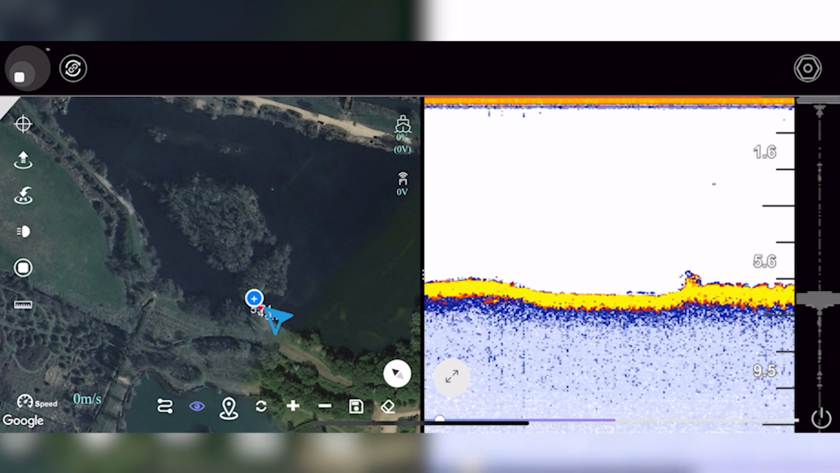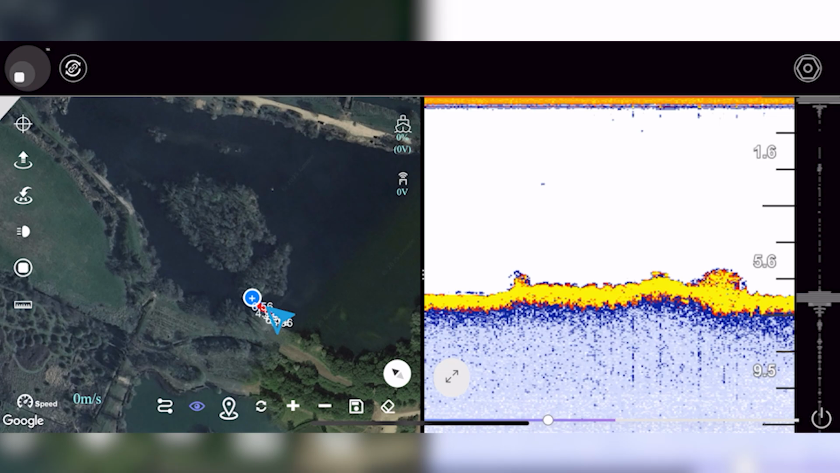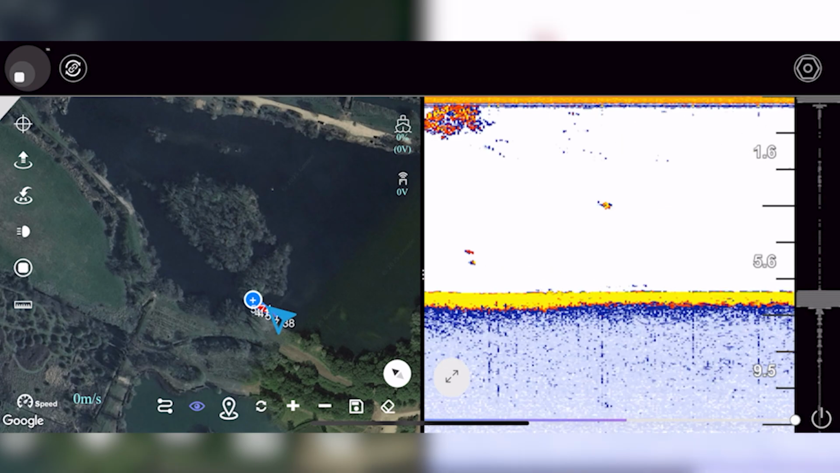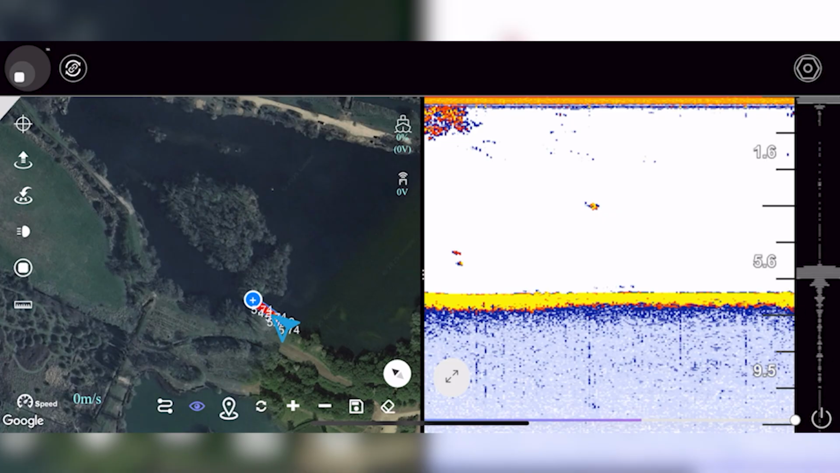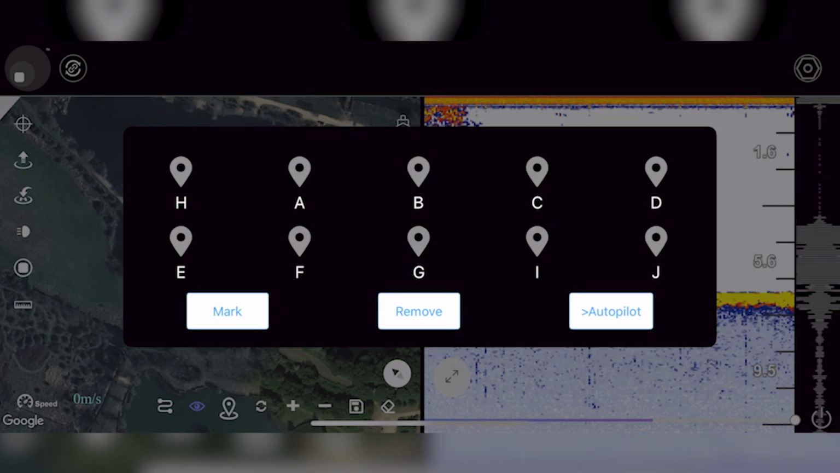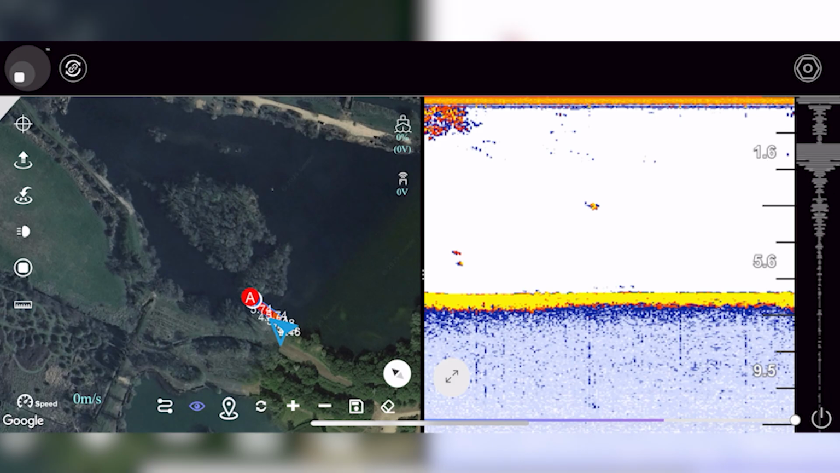Now the icon on the screen will be shown as a blue circle with a plus in it, and that's basically where your boat is in relation to where the sonar data is showing at that current point. So if you want to then go and save that data, you can hold the screen down and then you can mark that spot as whatever you'd like it to be.